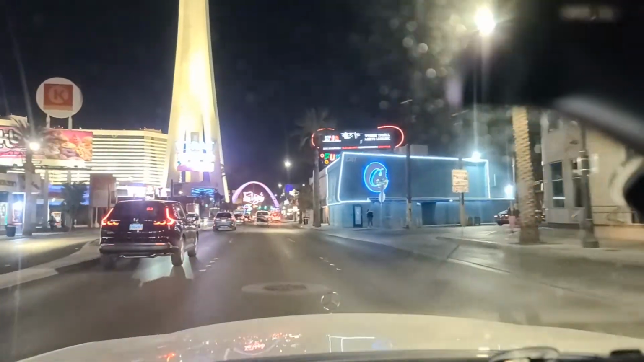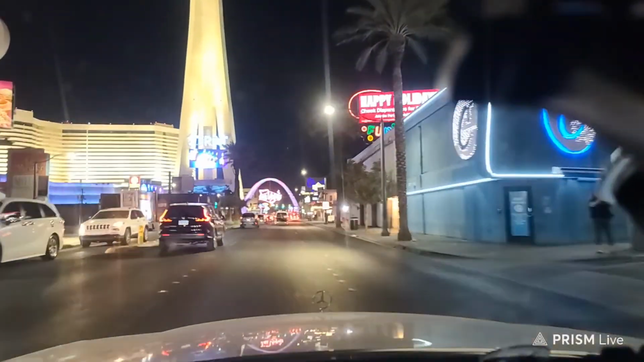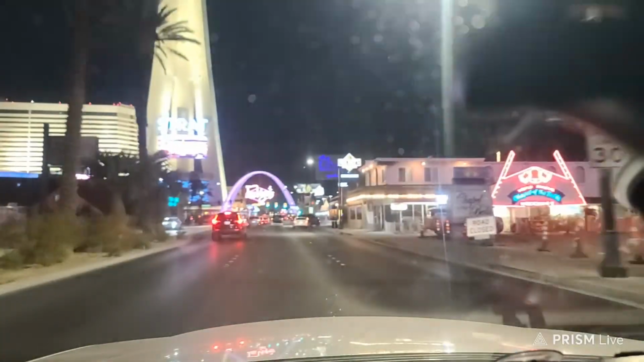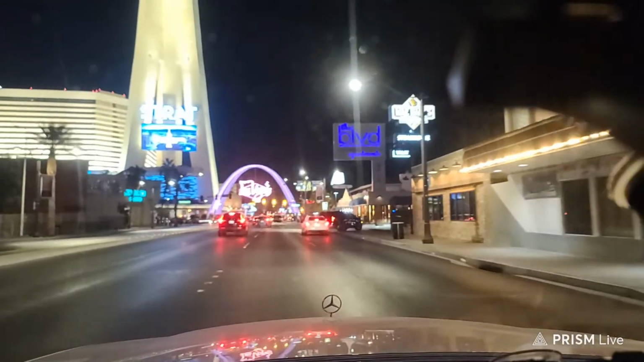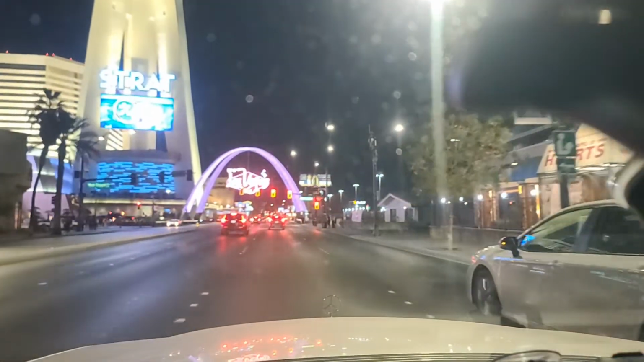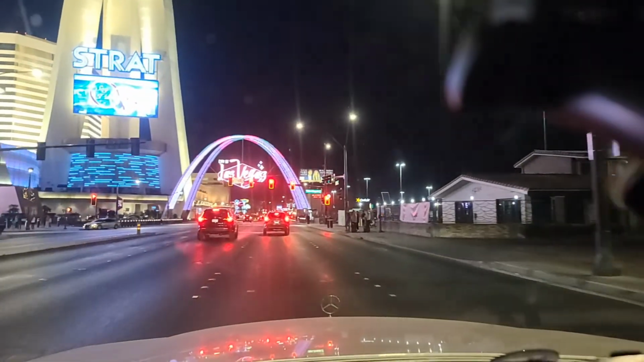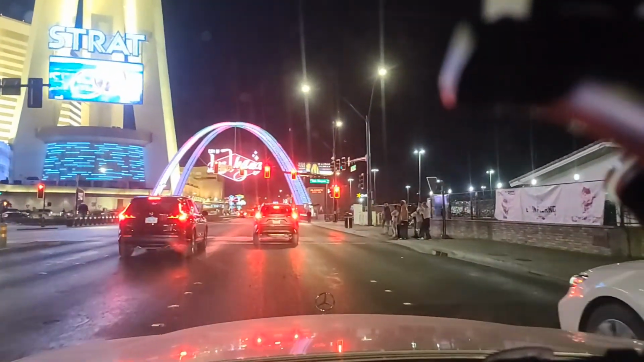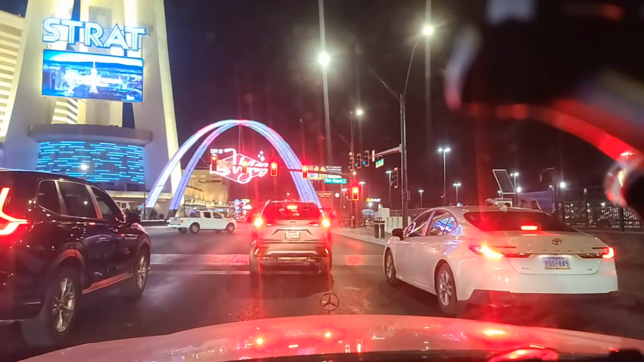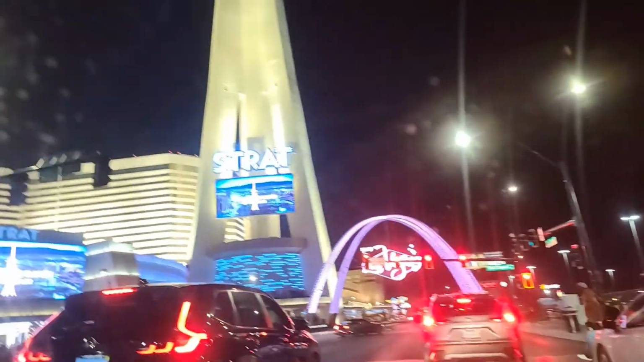Sky jump near the Strat, like the Strat. Oh wow, huh? Yeah, the Strat's been here since '96. These arches are new. I think they did these back in 2020. So we come up here to Bob Stupak Avenue. Bob Stupak named that because he was the brainchild behind the Strat here. And this is the city limits. The city of Las Vegas is actually right on the other side of the arches there. So you look straight up there at the Strat, where they have that rotating restaurant up there.